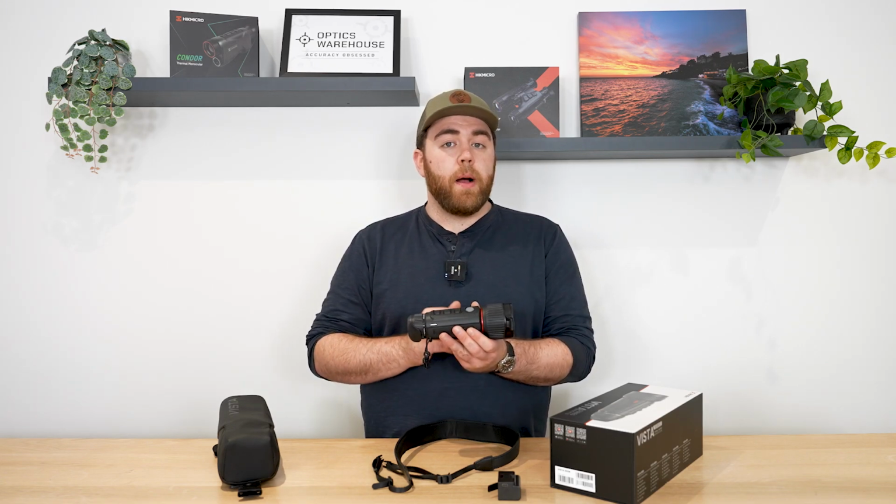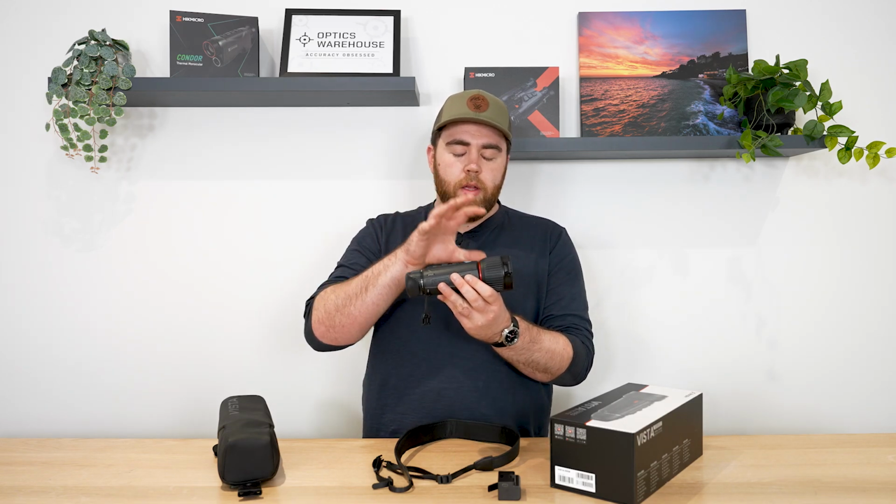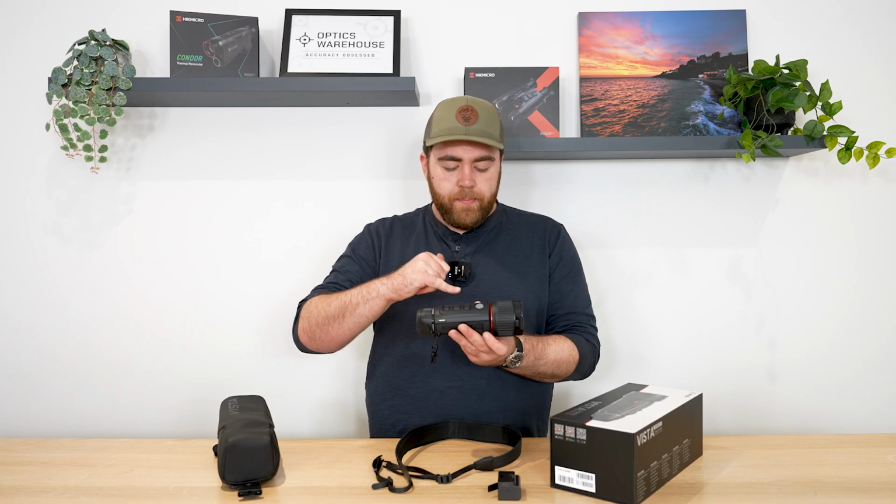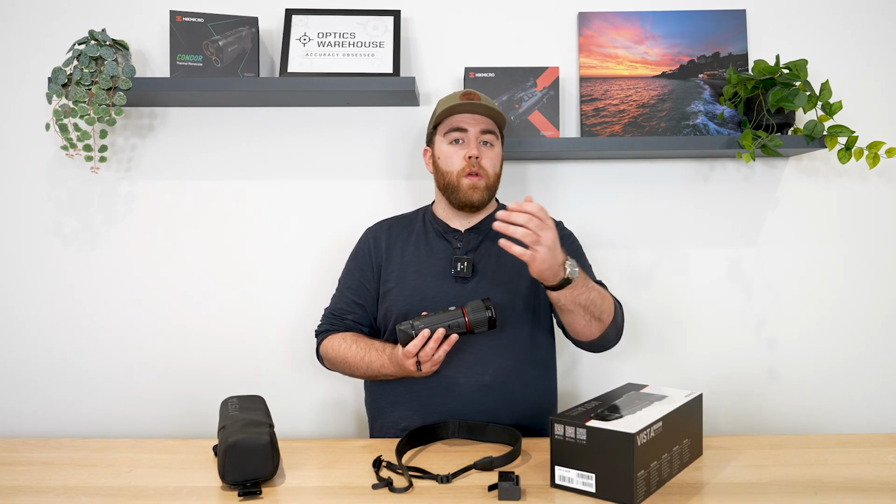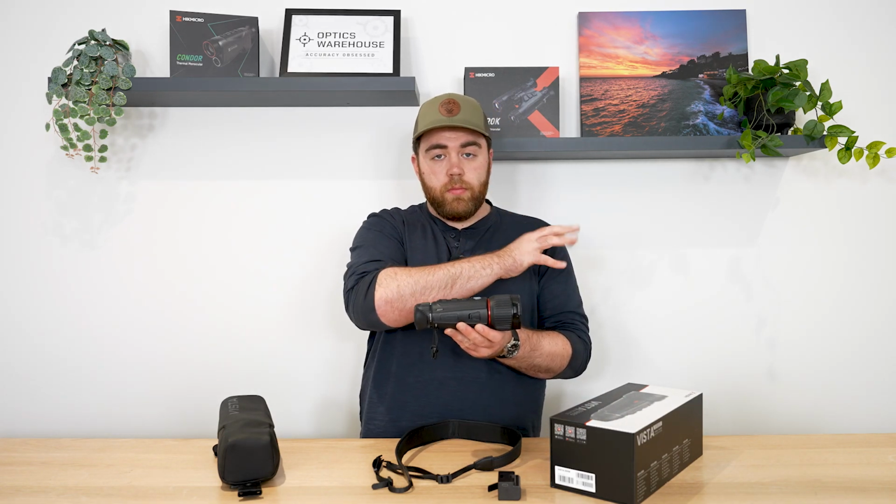I have subsequently updated the firmware on this, and we now have ballistic calculation as well. So you upload a ballistic profile, and it will tell you your MRAD or MOA drops for you for whatever distance it's pinged. They also have something called, I think it's N-Sync or something like that, where basically you compare this to another NocPix device. Say you've got one of their scopes that didn't have the LRF in it. You can ping this and it will do the ballistic calculation for your scope over there.